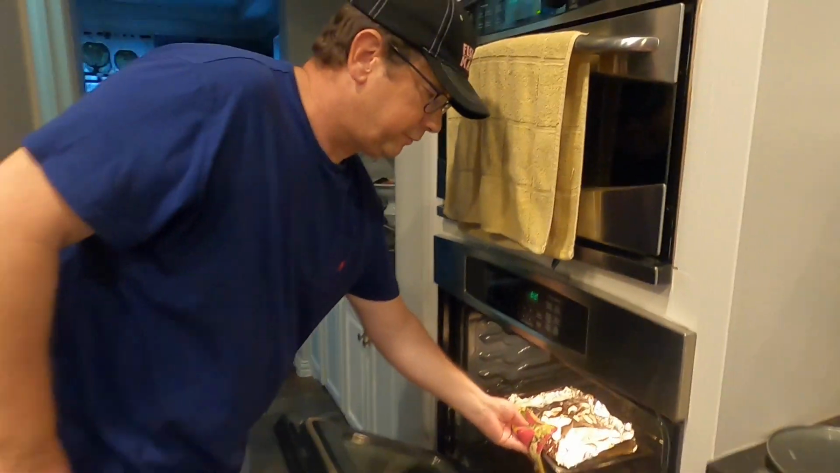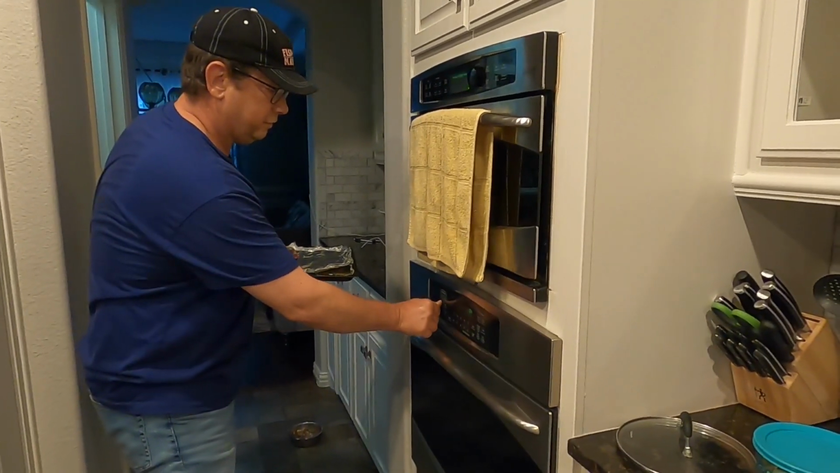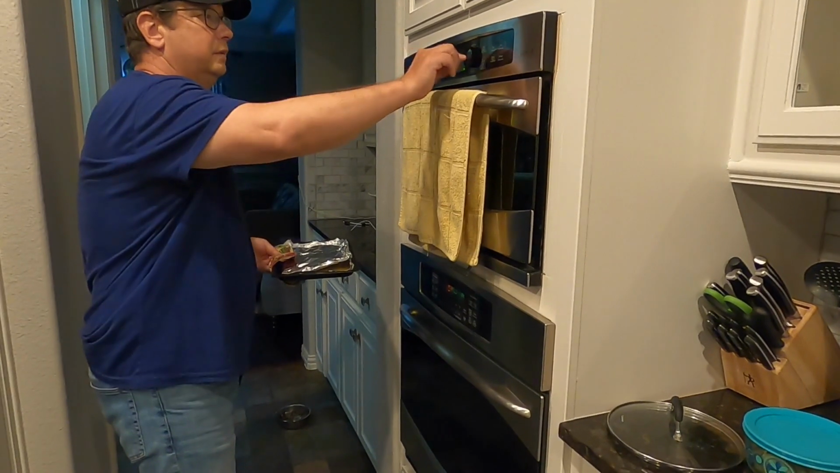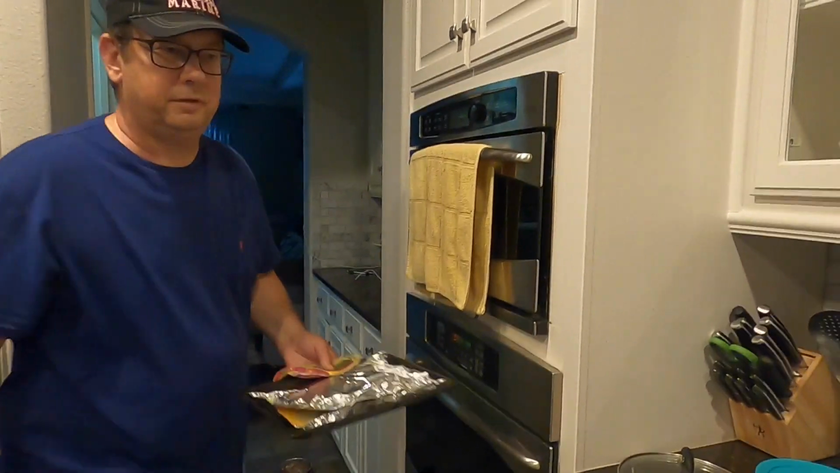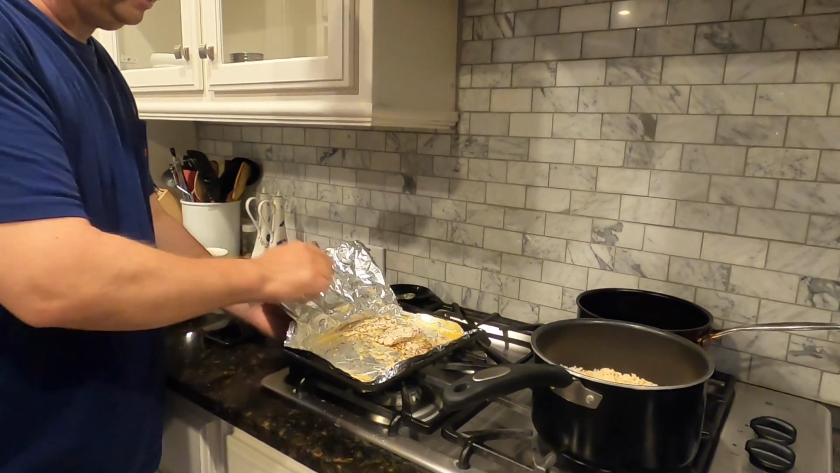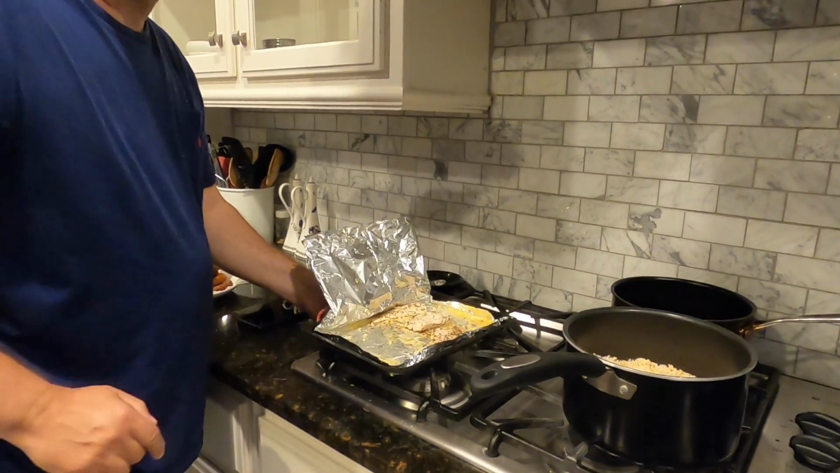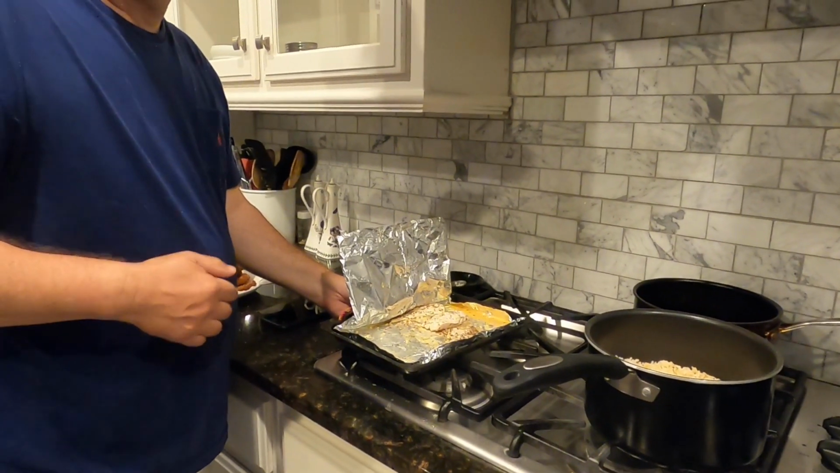So the timer's gone off, and we're going to go ahead and take it out of the oven. Close it. We go ahead and set the oven on broil. Turn my timer off, and then we'll bring it over here to the stove. What we're simply going to do is just open it up. So you can see now the fish is nicely cooked. It's white. You can see all the juices have melted. It's steaming. It's covered in the spice. So now we're going to set it inside the oven and turn it on to broil for 3 minutes.